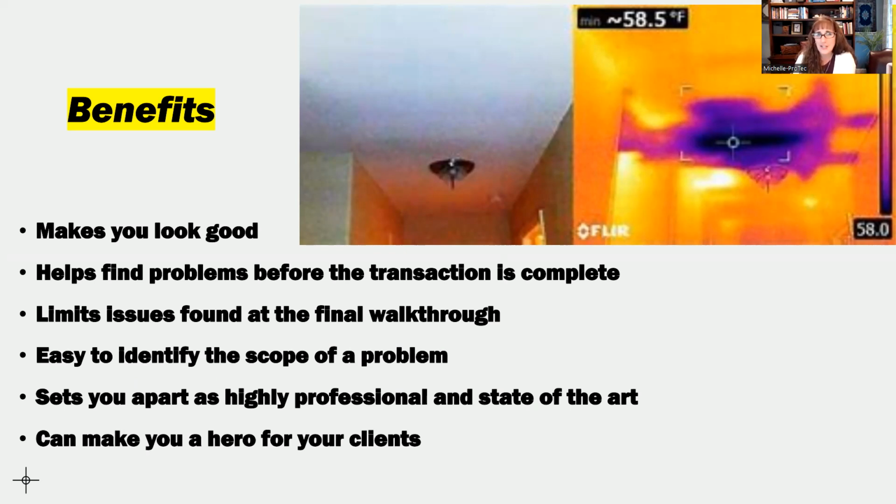There's a question in the chat that says, if the infrared reading depends on temperature differential, is it only effective to detect leaks indoors? Can it be used on a leak on the exterior of the property? Great question. We do use the infrared to look at issues with EIFS. I'm not sure if all of you are familiar with EIFS, but that's exterior insulated finishing system, and it looks like stucco on a house, and it can have a lot of problems.